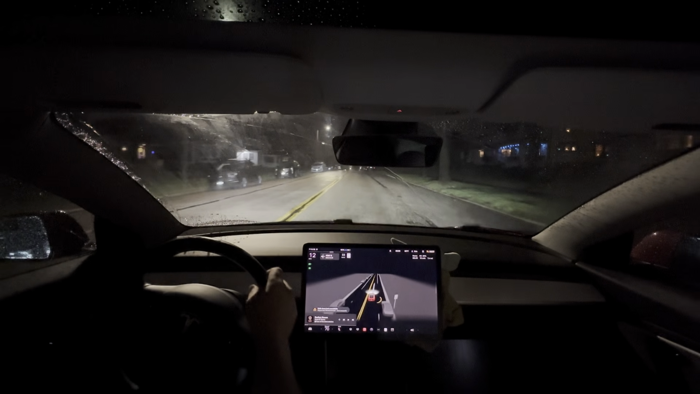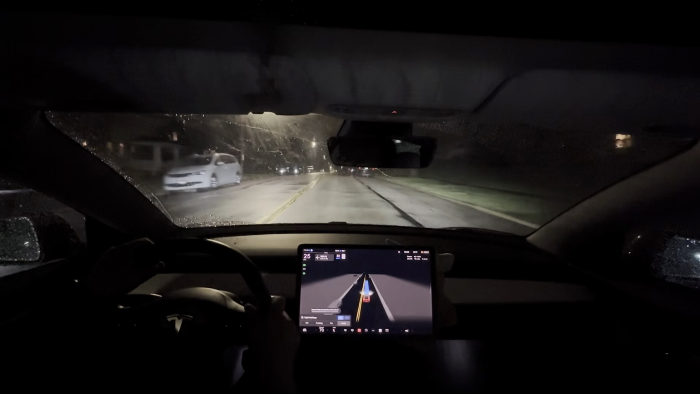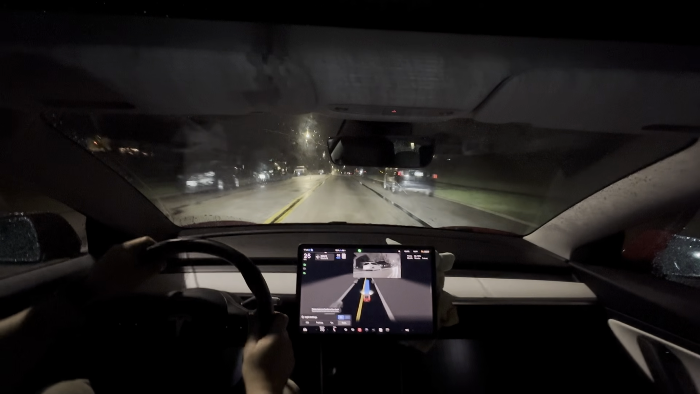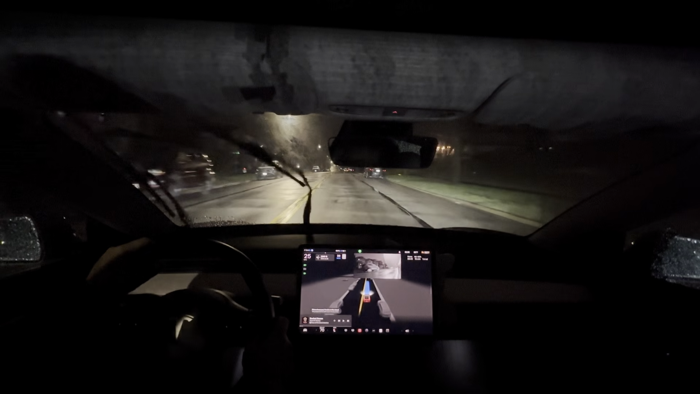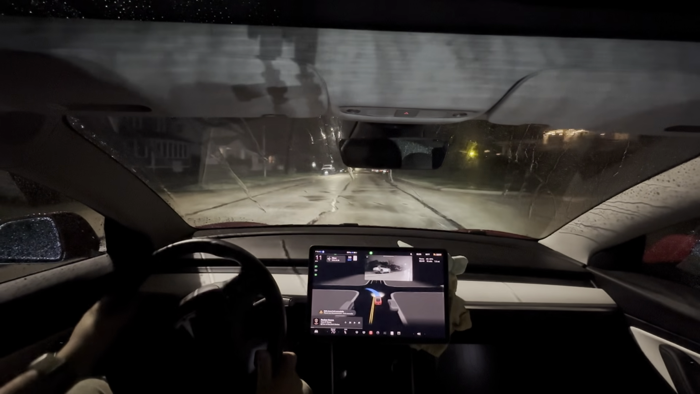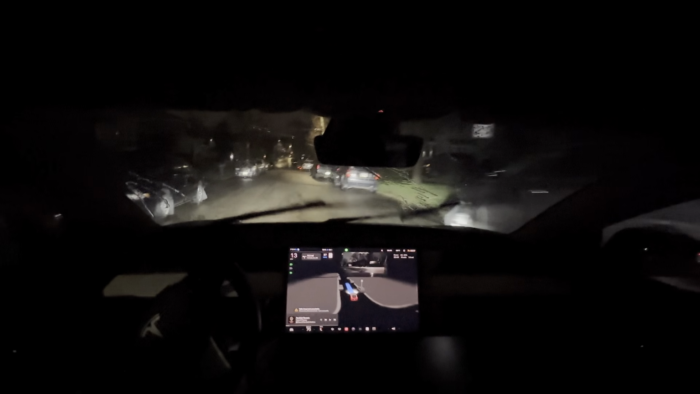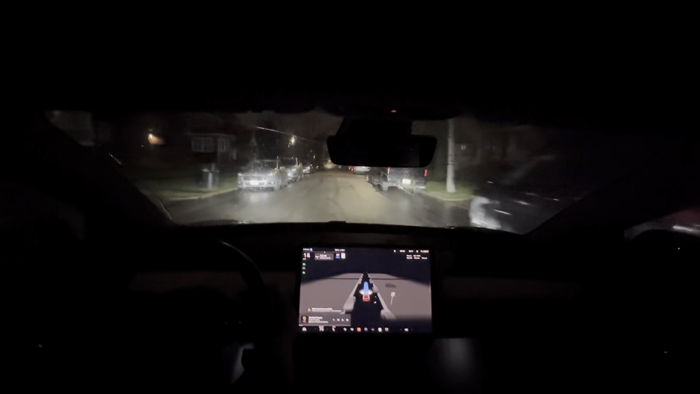Okay, a night drive with FSD beta version 12.3.3. Not FSD beta, FSD supervised. Now turn left onto 20th Street Southeast. Engaged it. Turned onto a very tight street there, so be okay with that.